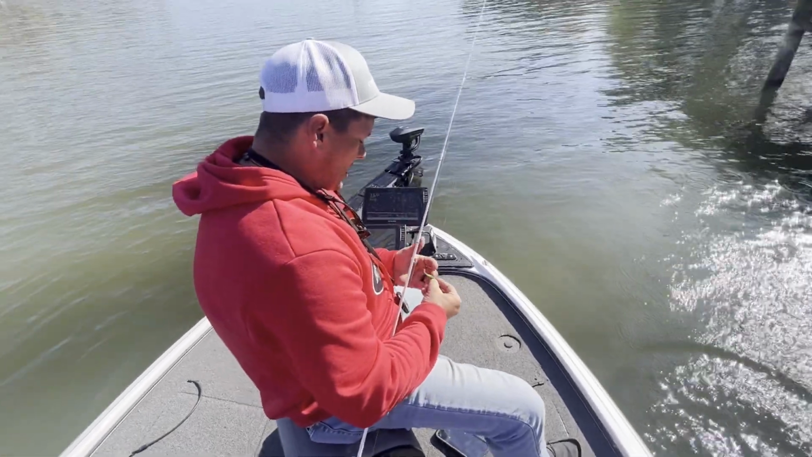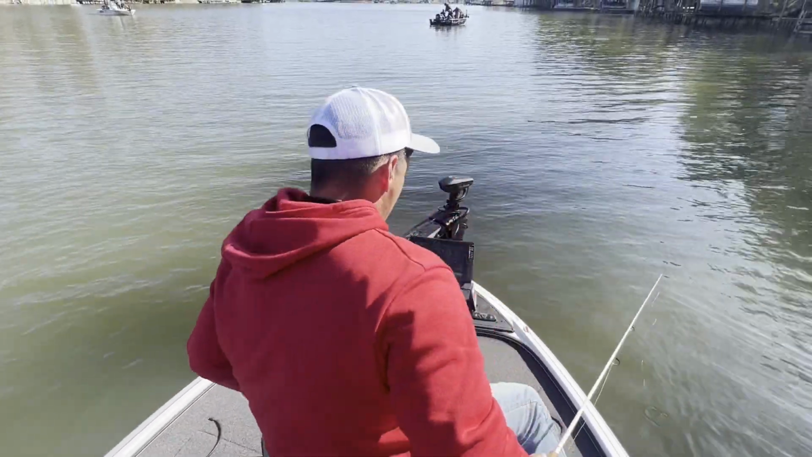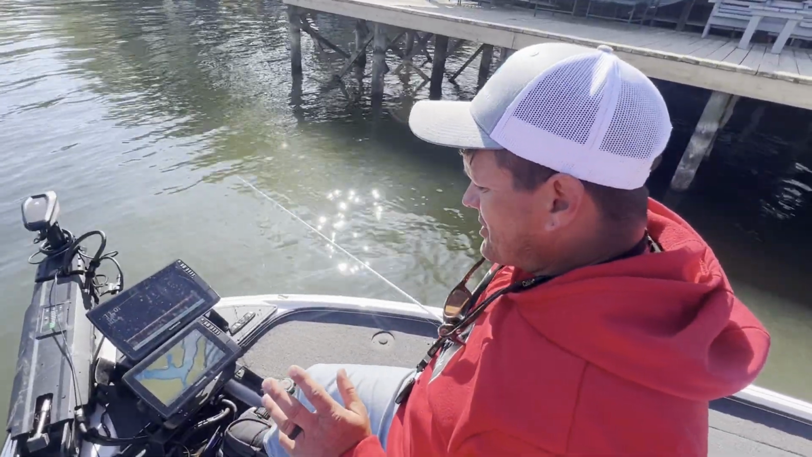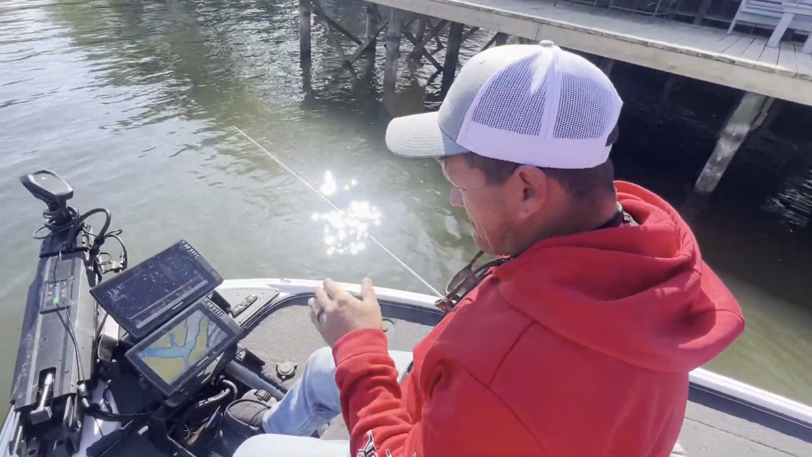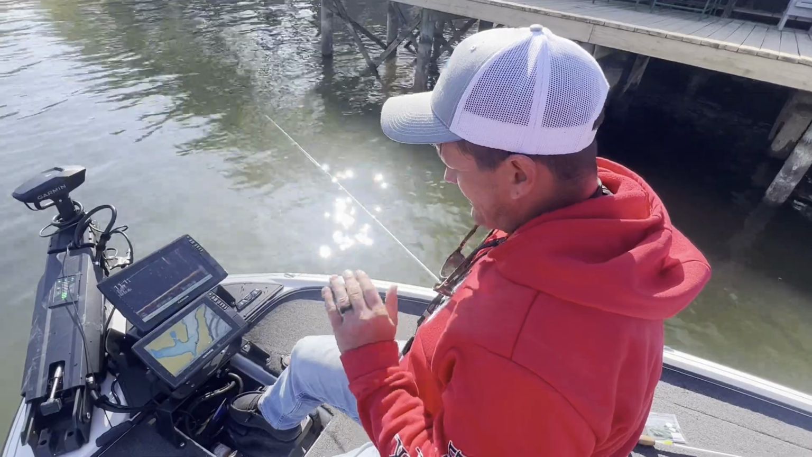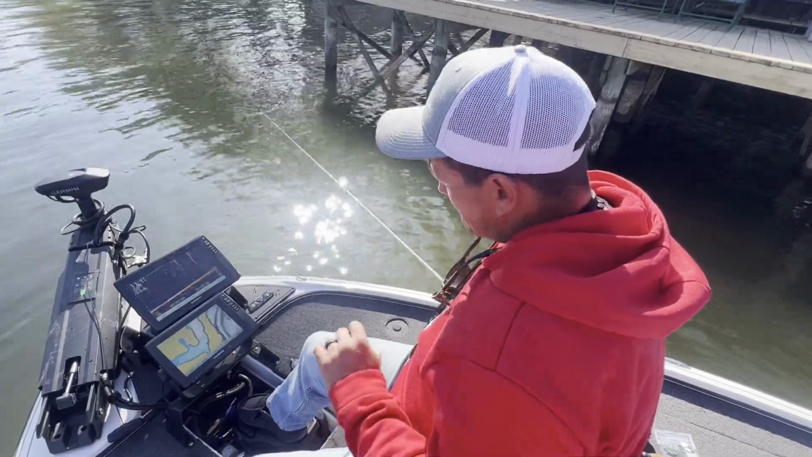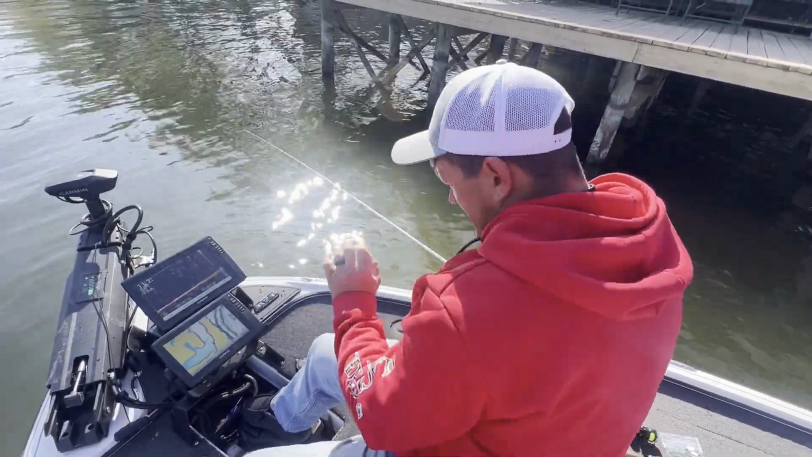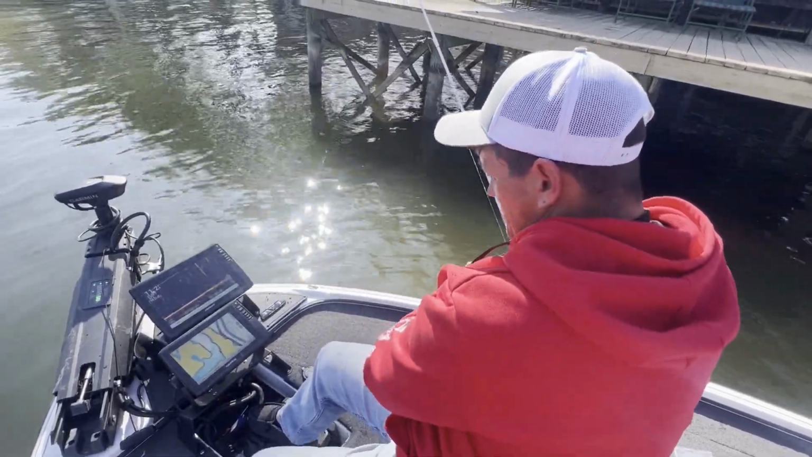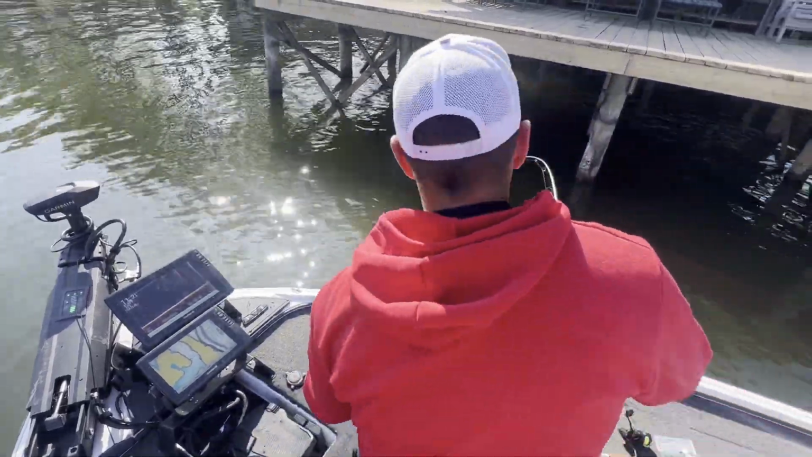You've absolutely got to learn the bite before you learn forward-facing sonar. Forward-facing sonar has a delay in it. So if you don't learn the bite, what you see, that bite is actually just a split second delayed on that screen. If you'll learn to feel the bite before you see it, your hookup rate will be a lot greater. Don't depend on that sonar. Feel the bite, feel the rod. Once you can master that, your fish catching ability will increase tremendously.